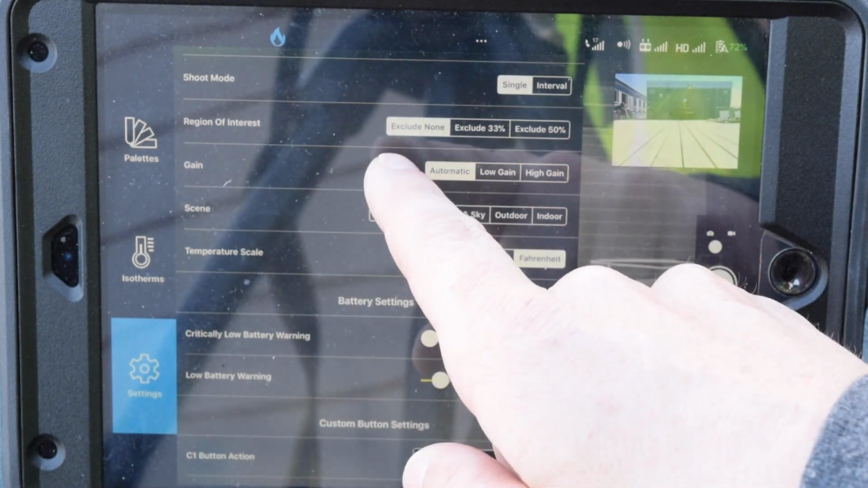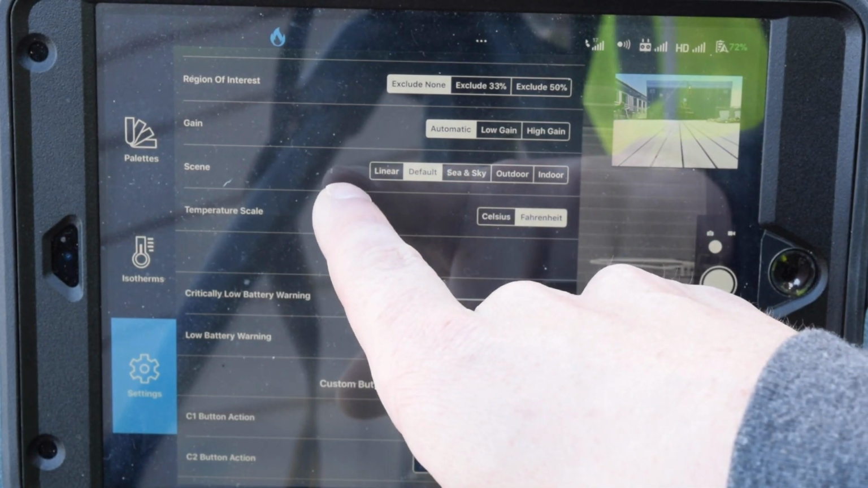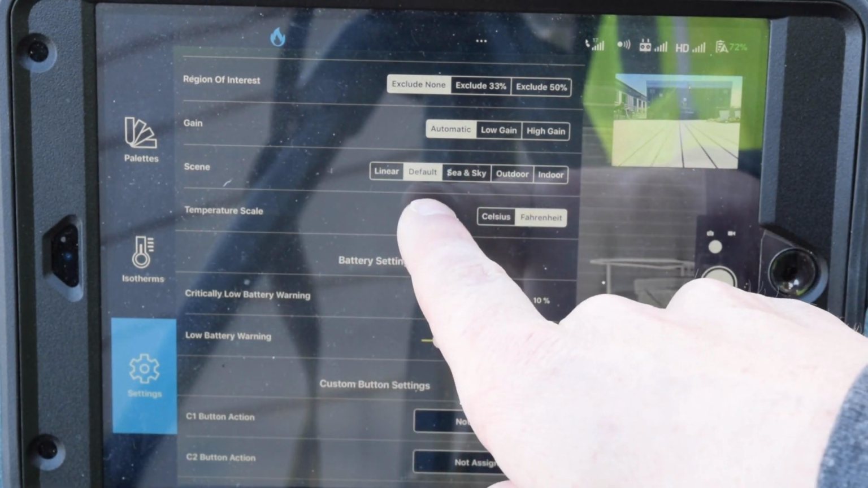And all the other settings, exclude none. The gain, we keep automatic. Scene, there's many different options here. We're going to just leave that at default.